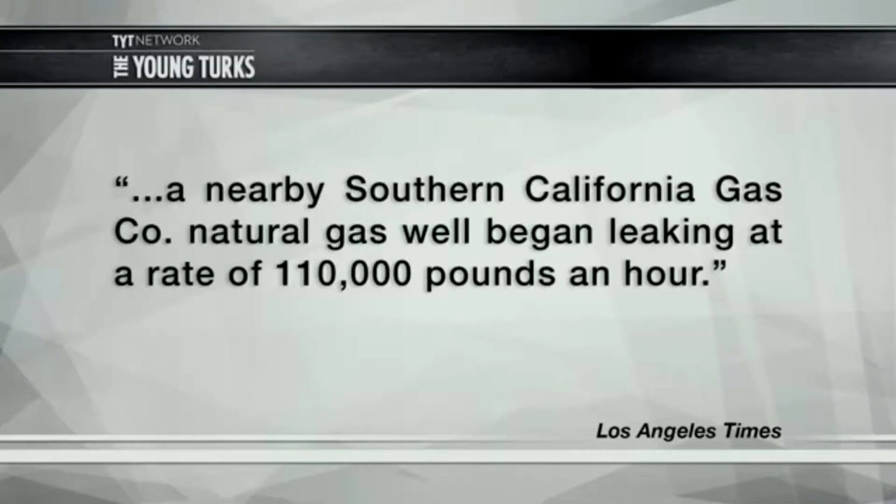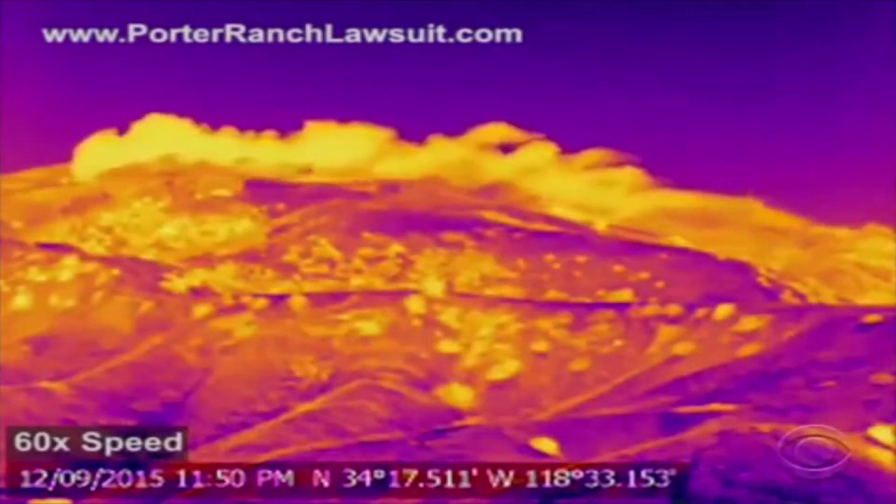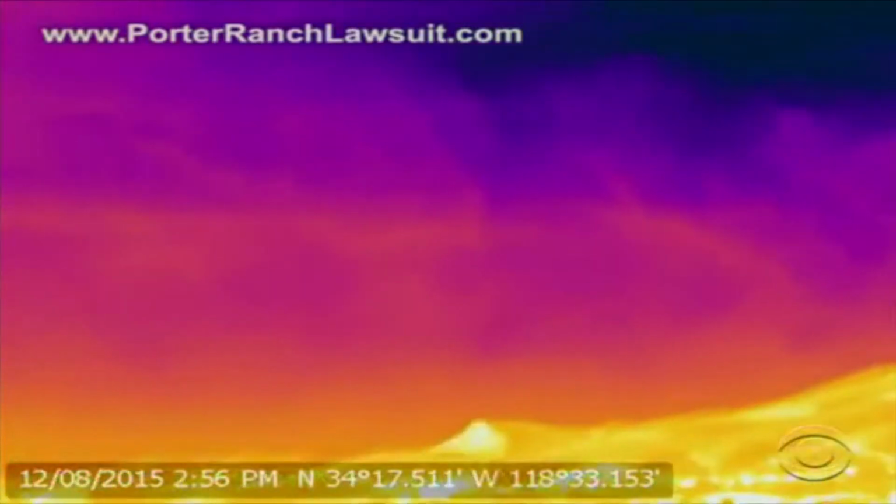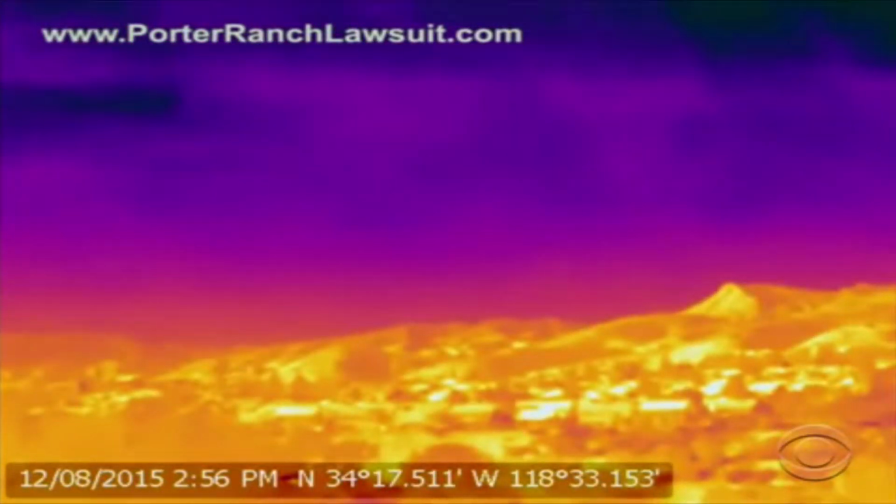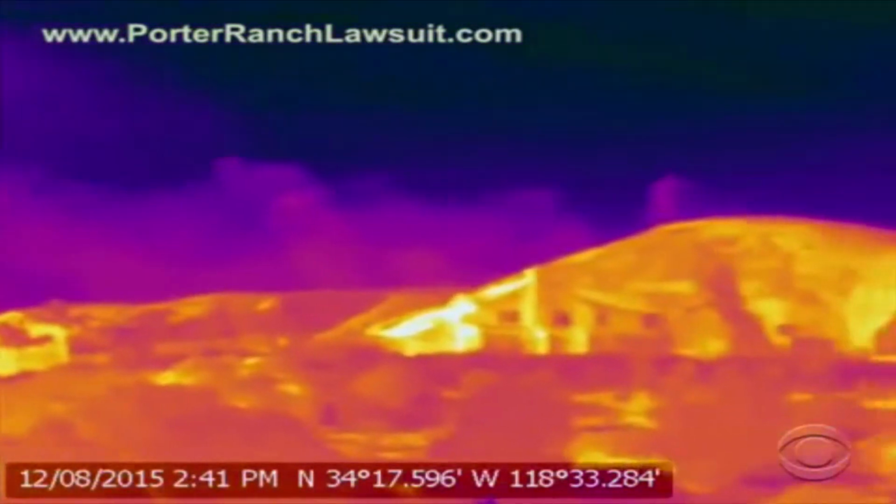Now, a nearby Southern California gas company natural gas well began leaking at a rate of 110,000 pounds an hour. Now, if you think that sounds like a lot, you're right. That's a lot. Yes. This infrared video shows gas rolling off the top of a nearby ridge down into the community of Porter Ranch. It was shot by a law firm representing several homeowners who are now filing lawsuits against Southern California's gas utility company.